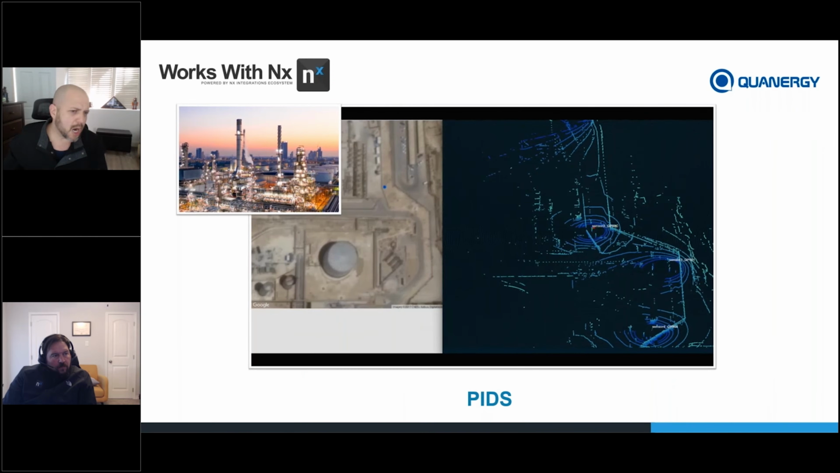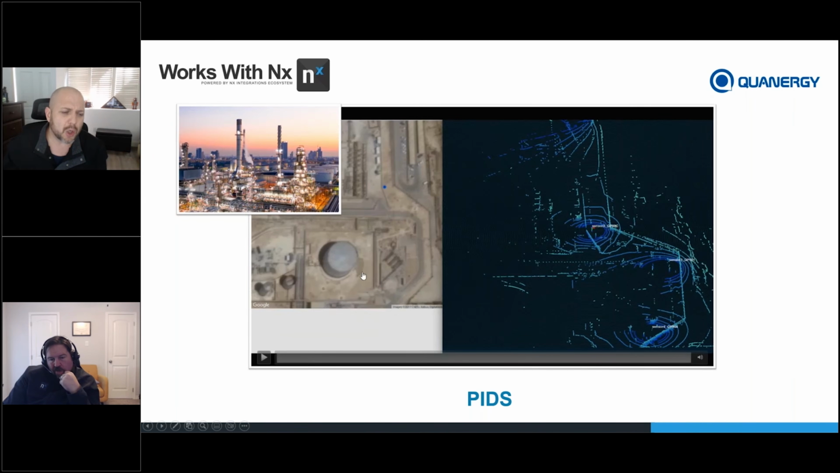Now, let's start talking about use cases. First use case, I'm going to show you how we do oil and gas. This is a big oil and gas facility that we're deploying. We tied into Google's Map API. This is a pretty straightforward Google Map integration that we did.